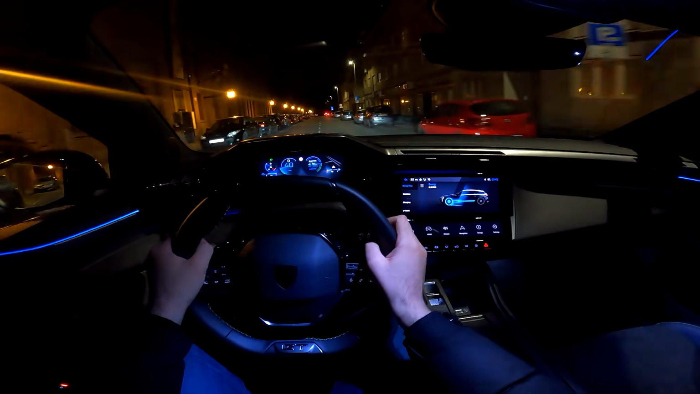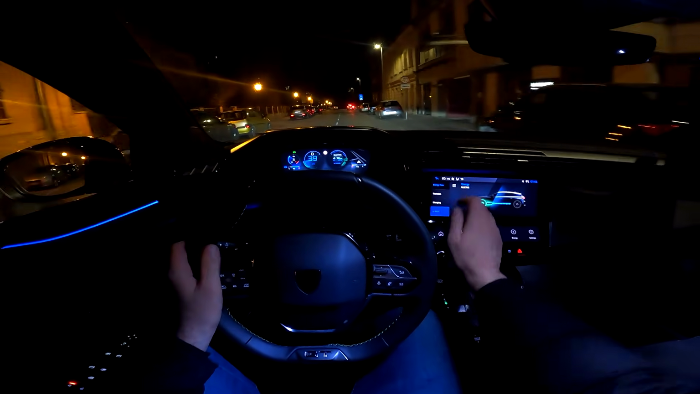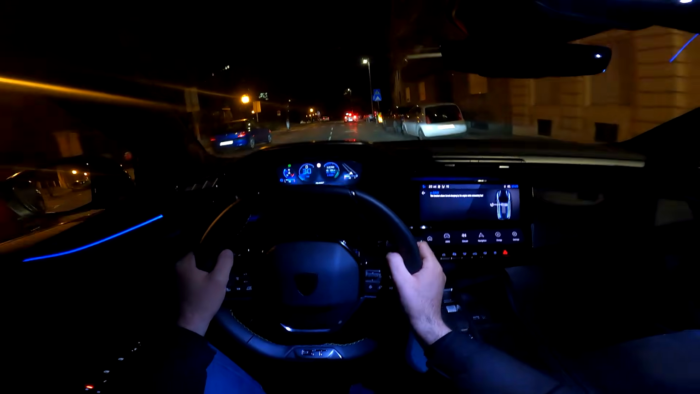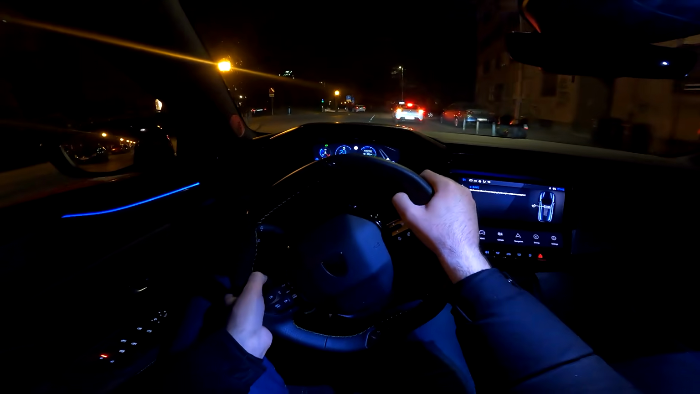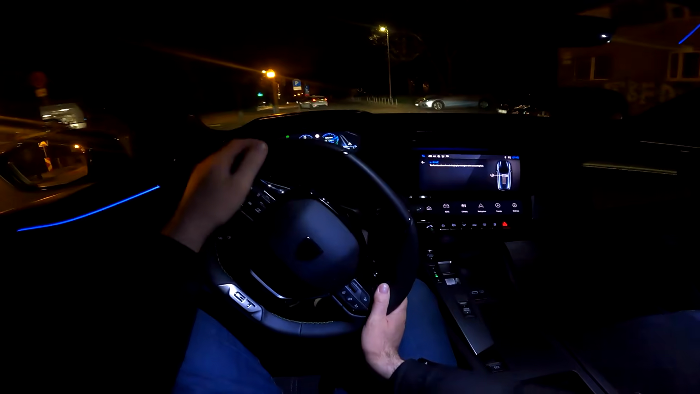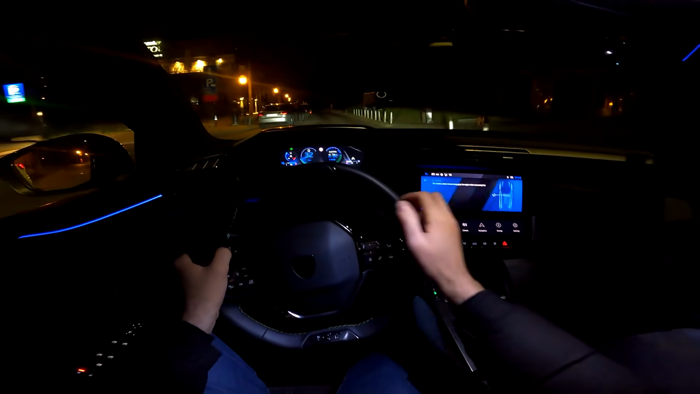There's also an e-save option. That is the option, so I will just press it here. This function allows forced charging by the engine while consuming fuel. If you want to charge your battery with your petrol engine, that's also possible.